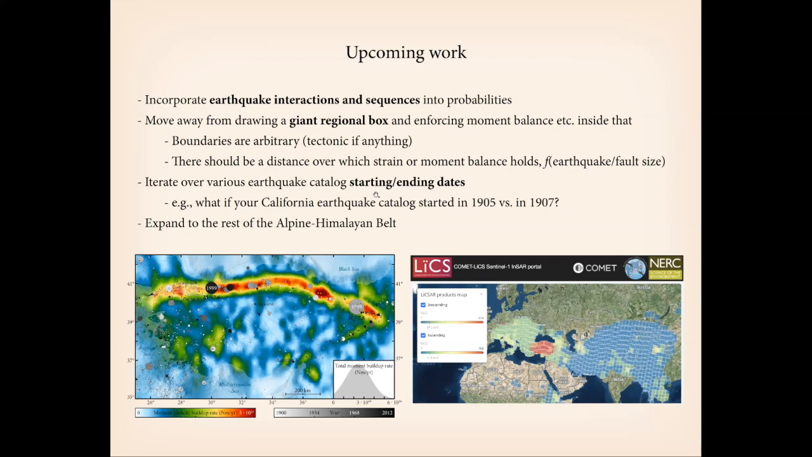For example, if our catalog started in 1940 and we missed the Erzincan earthquake, our probabilities would still be different and would still be thrown off by that. Same problem if your California earthquake test starts in 1905 or in 1907, as you can probably imagine. So the solution will probably be to take a bunch of pieces of the seismic catalog and play this game with those. And then eventually we want to bring this to the rest of the Alpine Himalaya belt and map strain rate to seismic hazard there.